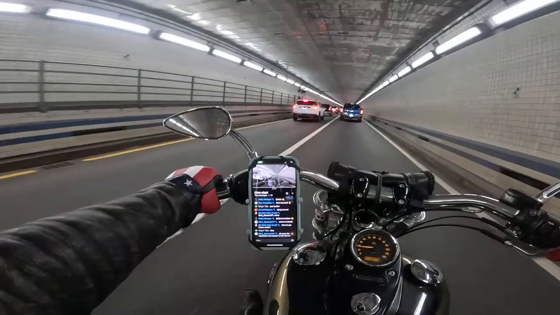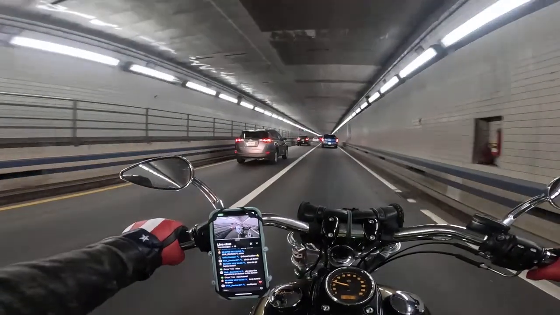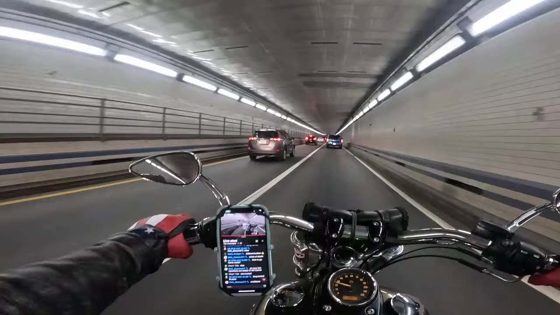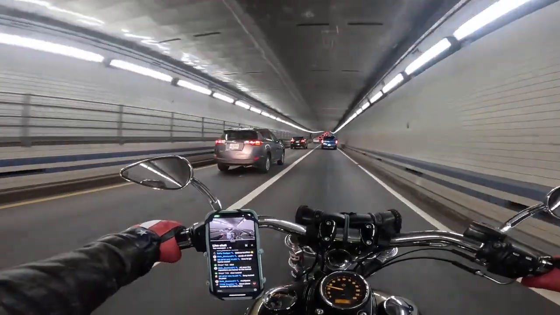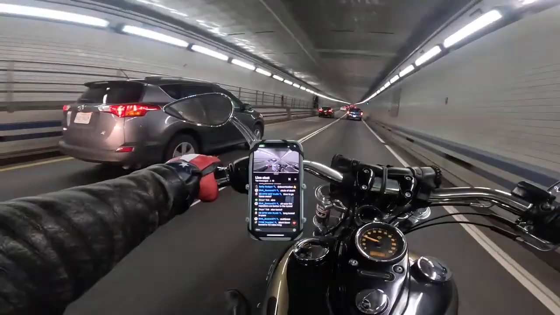Just a lot better traffic flow. I mean, that's our problem here. They're doing construction. It's always been bad, and then you throw construction on top of it, y'all know. It gets worse.